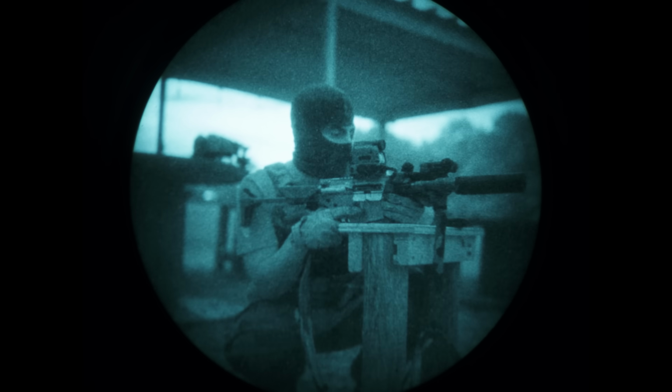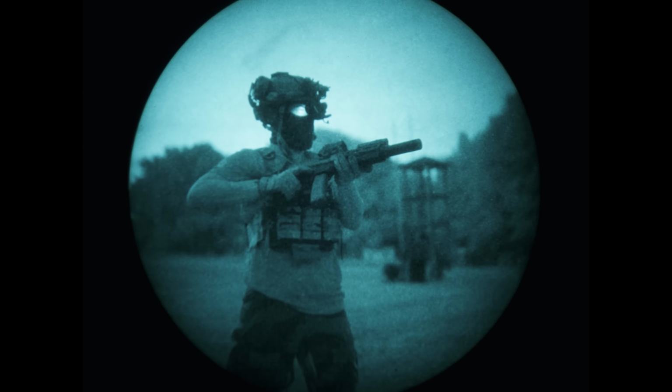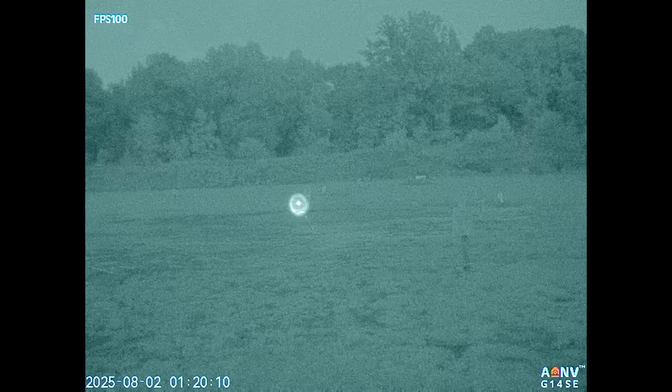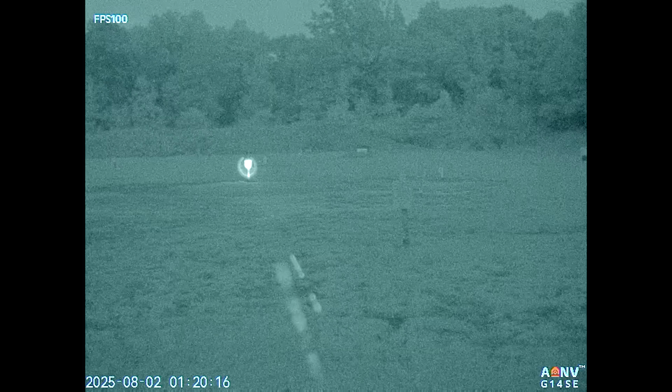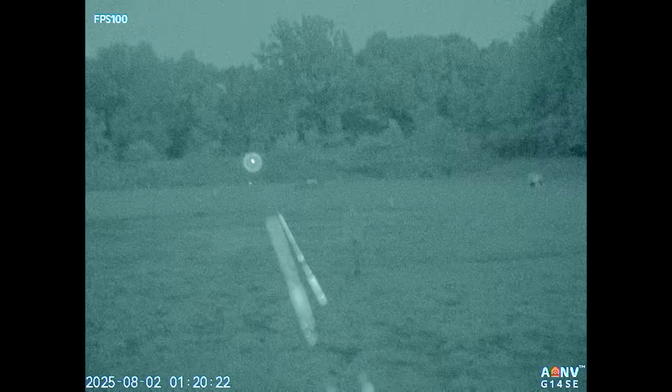Let's put on the G14SE, the digital monocular again, and now that it's a little bit darker, we'll see how it looks. All right, here we go, the Nexus Evo. We got the G14SE, the digital monocular back on, and we're trying out this HFXC. Here we go. Nice, dude, this thing's so quiet. Wow.